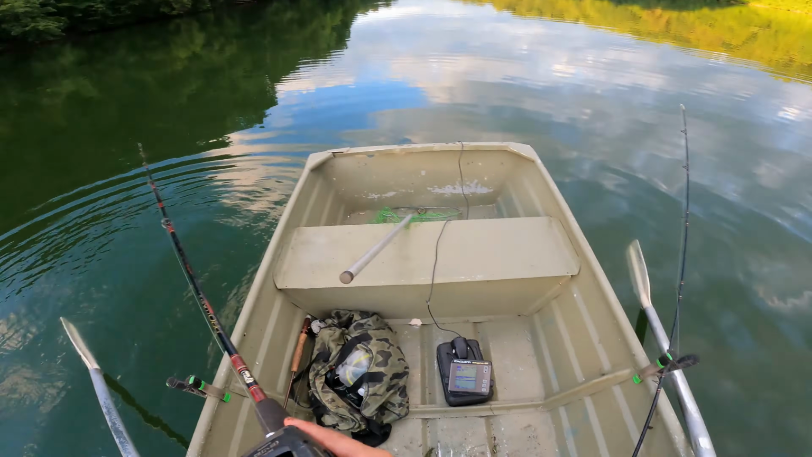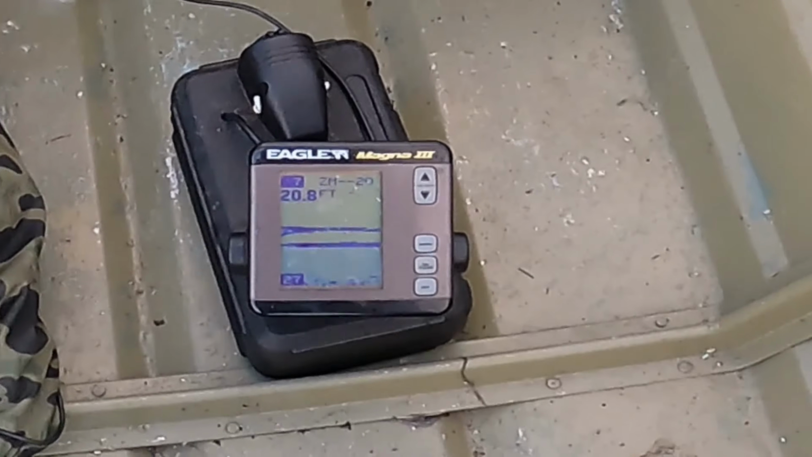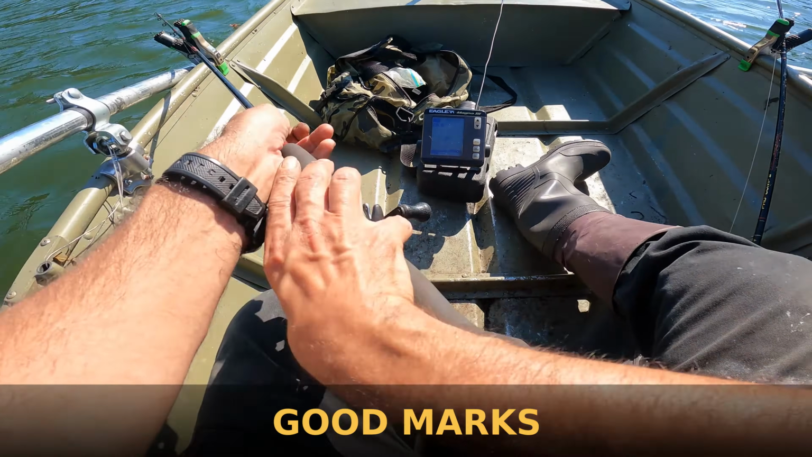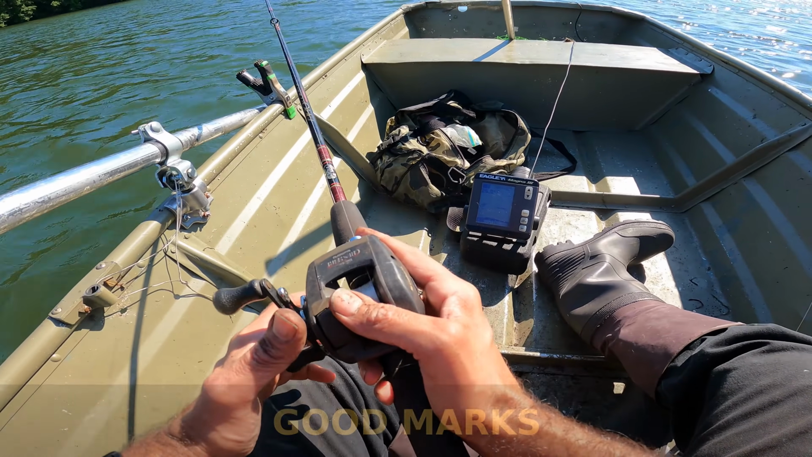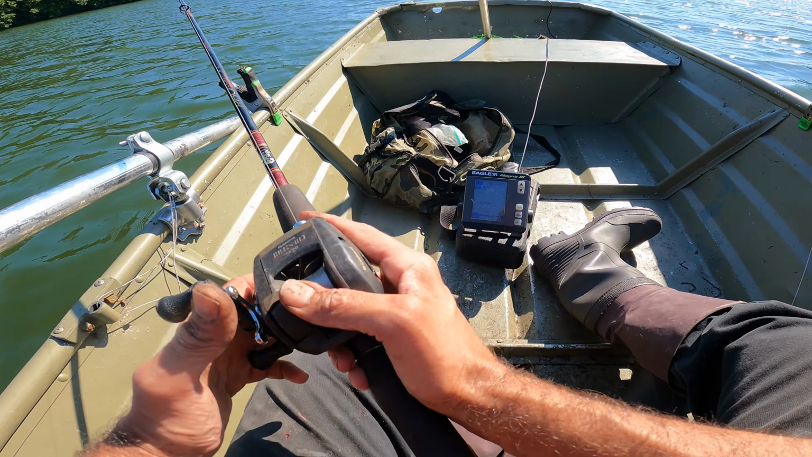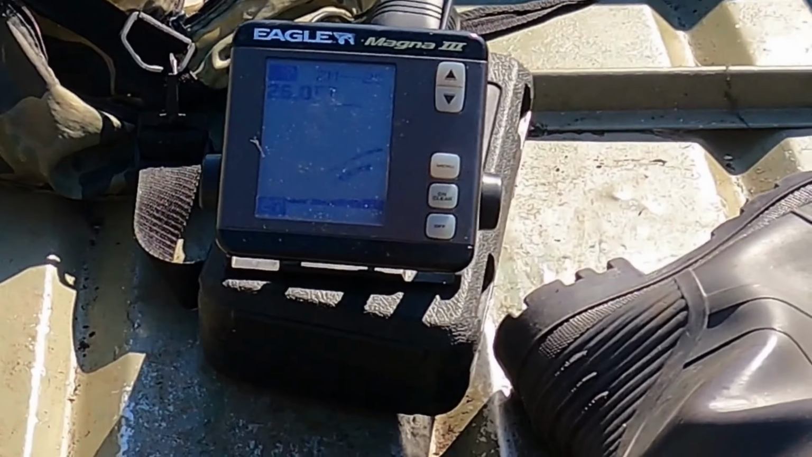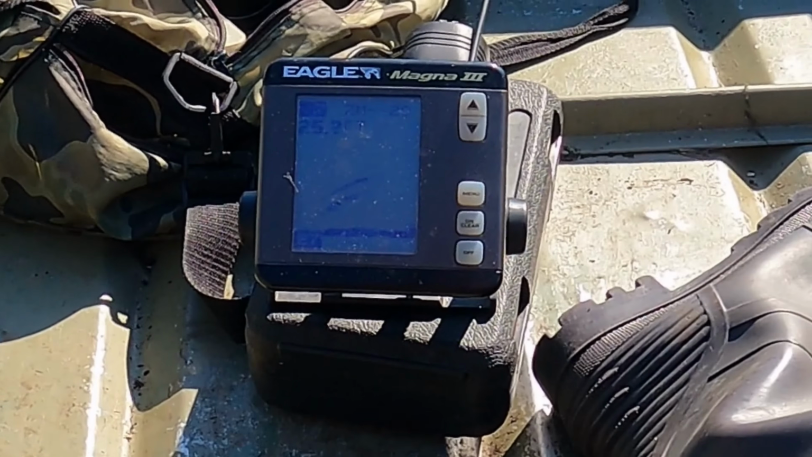Let me get this straight down. You see a big band down there? Looks like they kind of came together. Oh wow, those are some good marks there. Let me get the other line down. Those are smaller fish. So you got 1, 2, 3, 4, 5. Looks like there were 5 there, 4 moved, 1 remained. There they are. Those are some good marks. Little slashy, I like that.